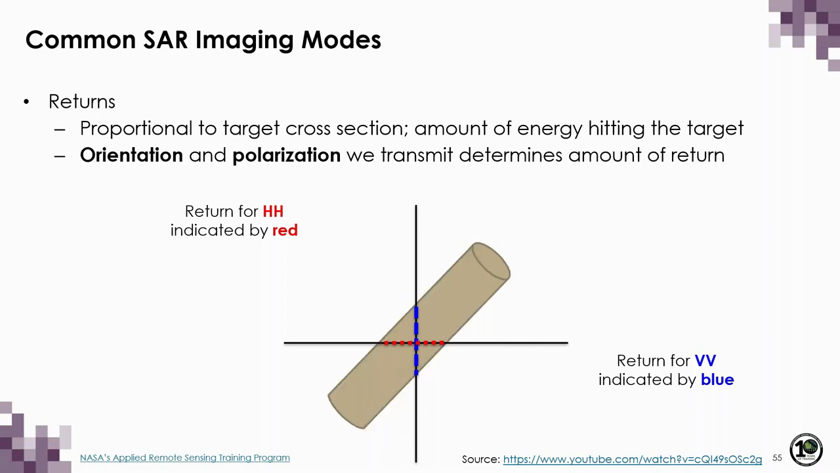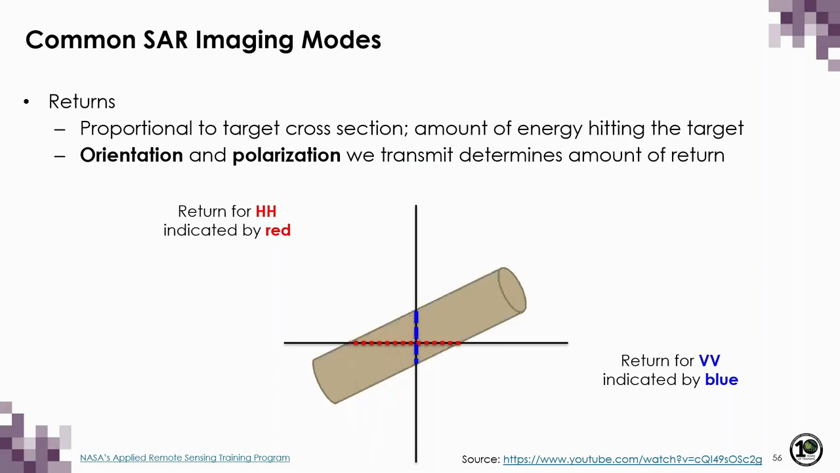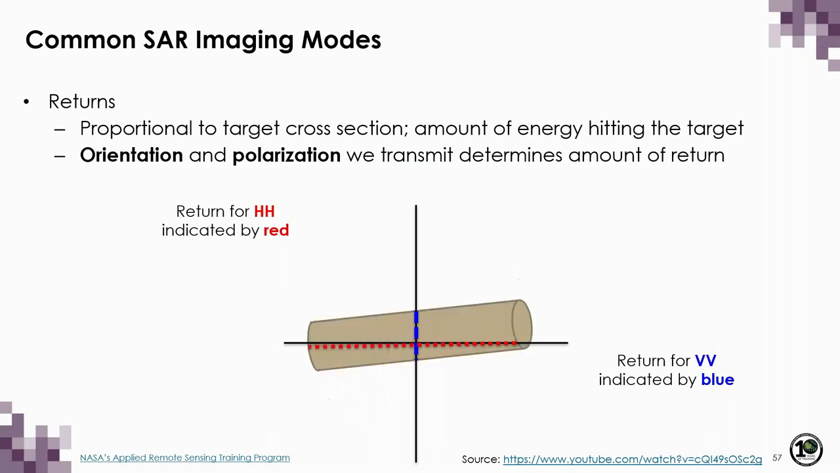Now, as I rotate that target towards the horizontal plane, we can see that our returns in the vertical start to decrease. And as we continue this rotation, and the target becomes more horizontally oriented, returns in the HH polarization increase while returns in the VV polarization decrease.